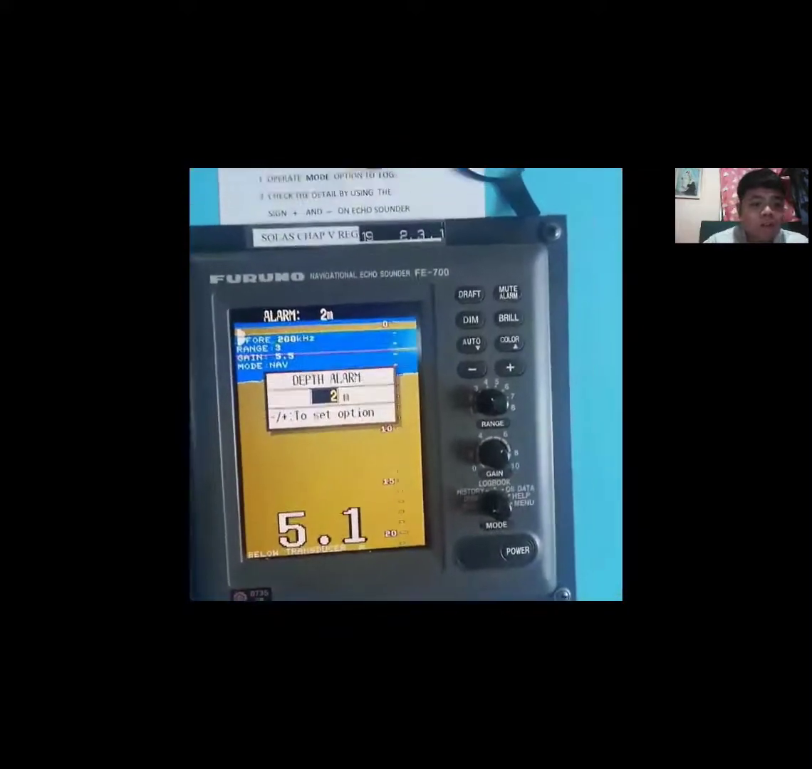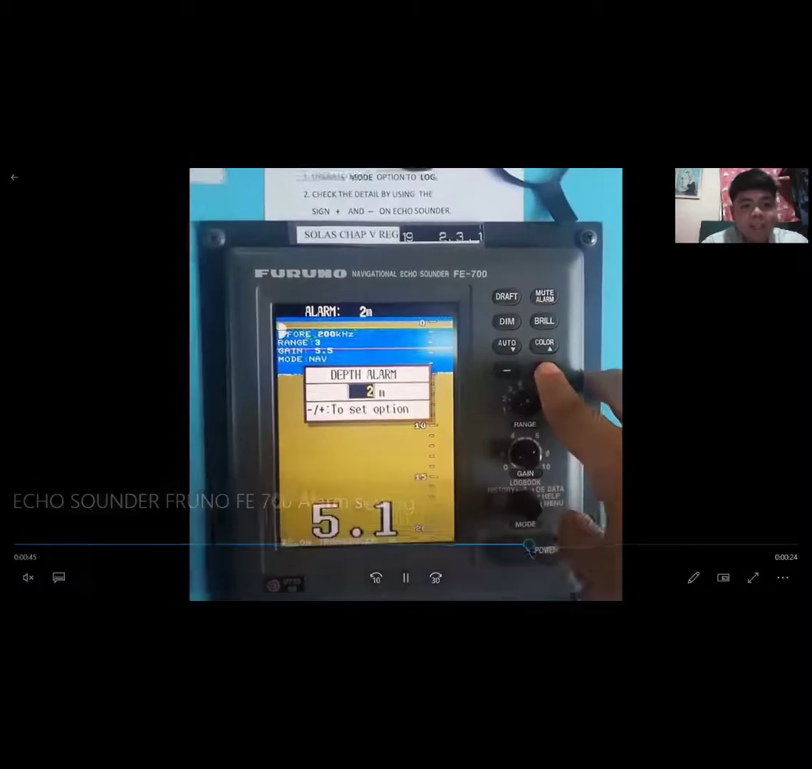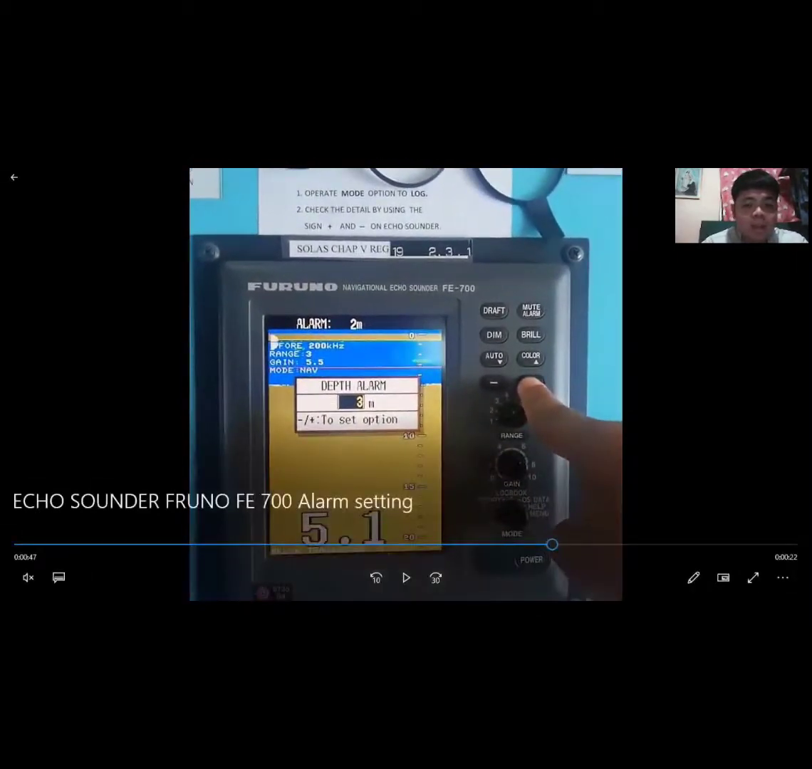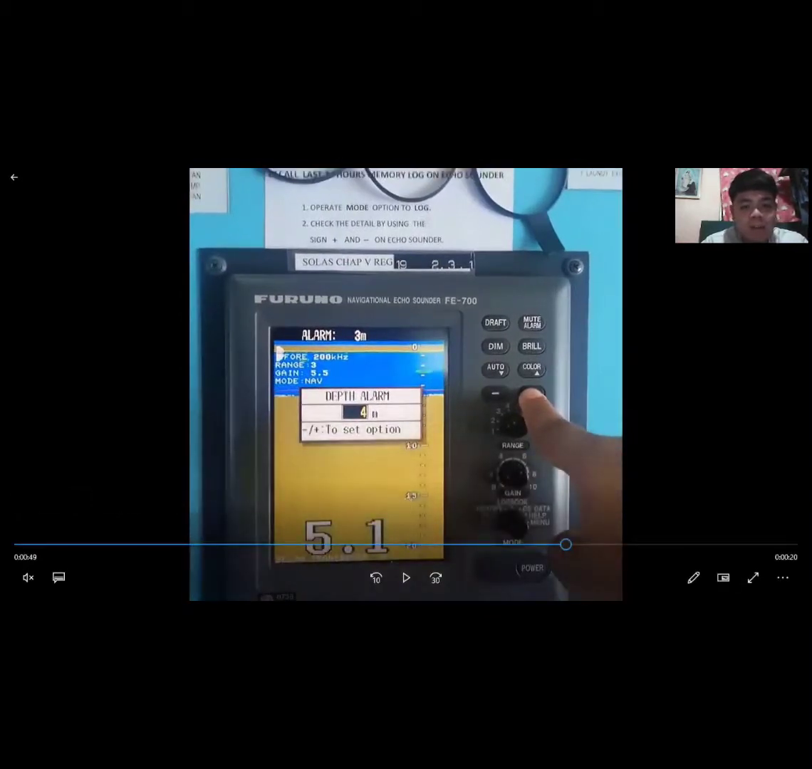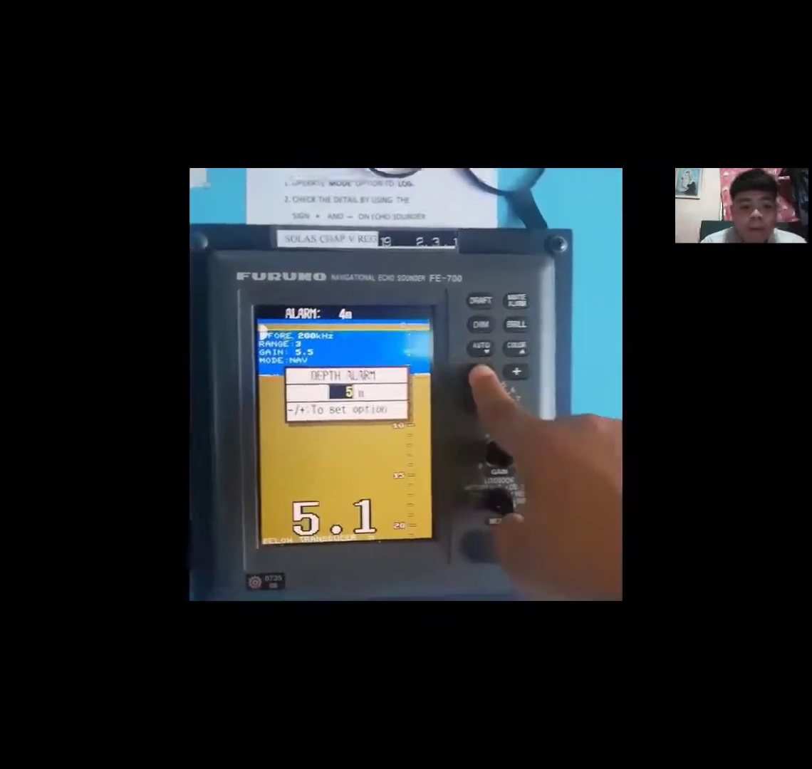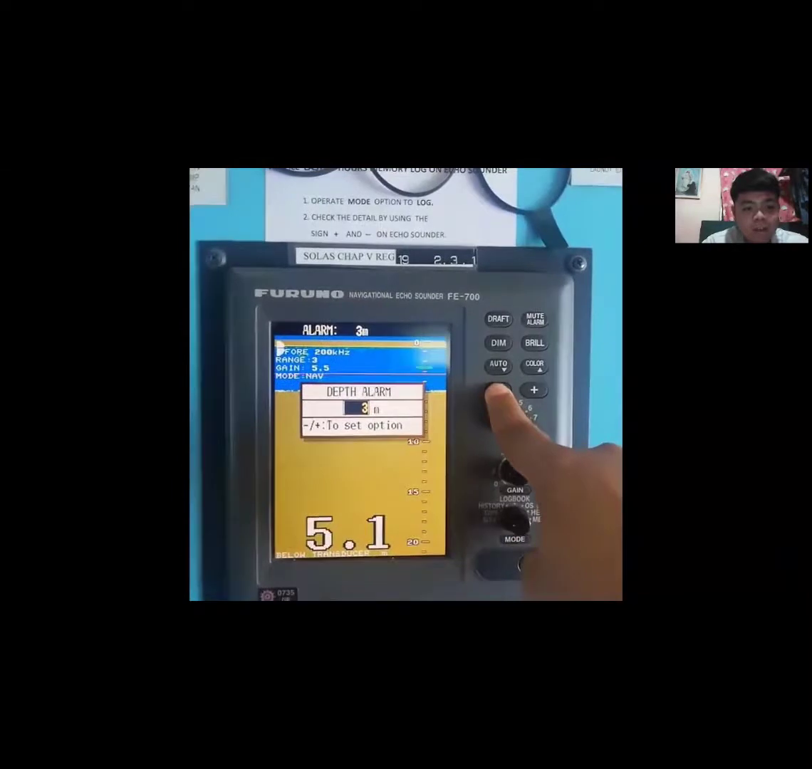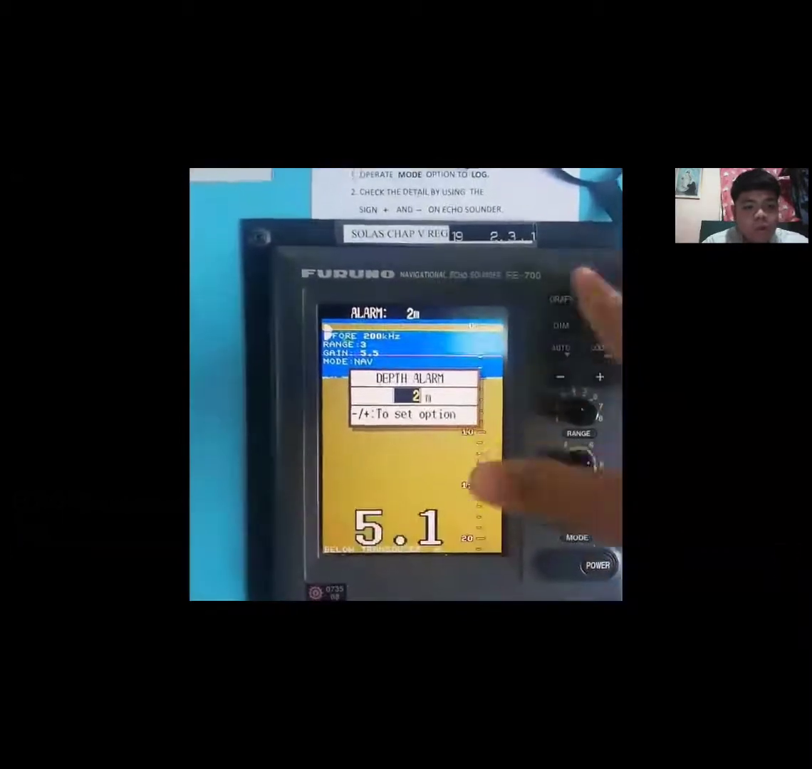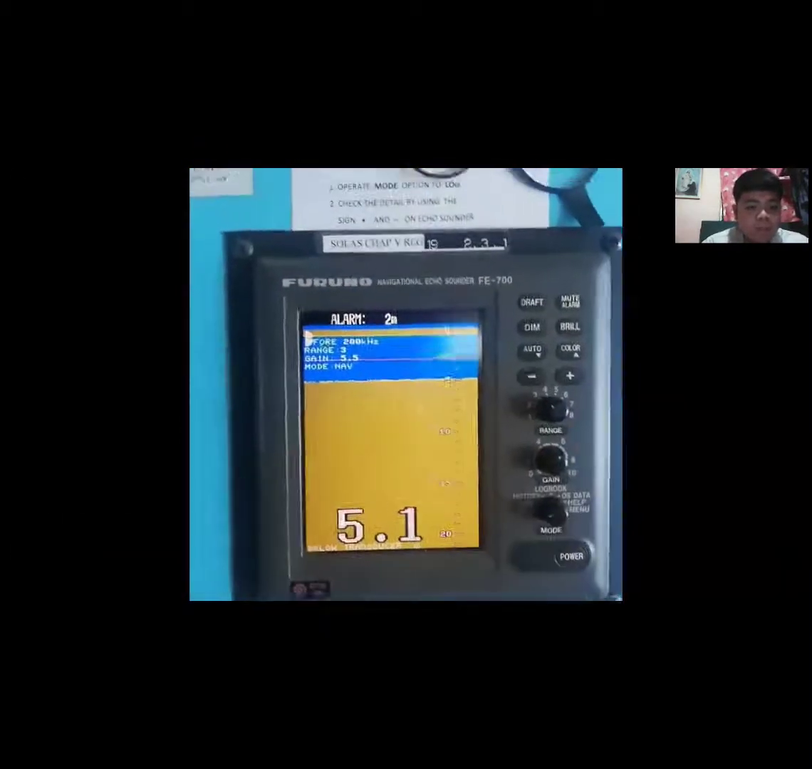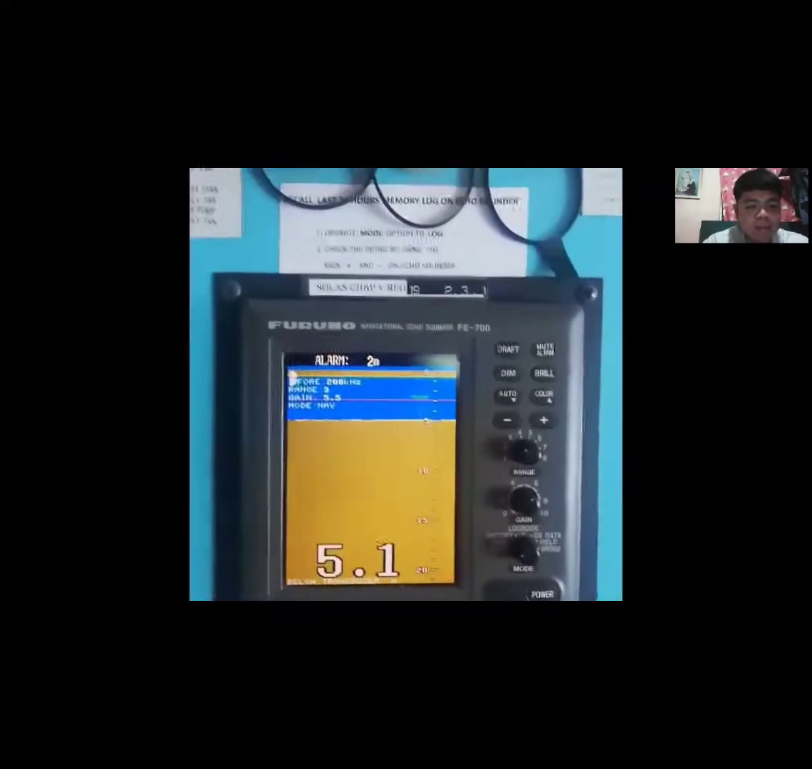So to change the values, you have to long press this plus or minus. As you can see, if you press long the plus button, the value is increasing, and while you press the minus button, the value is decreasing. And when you want to clear this screen, you just press any other button like the off button. Very simple procedure.